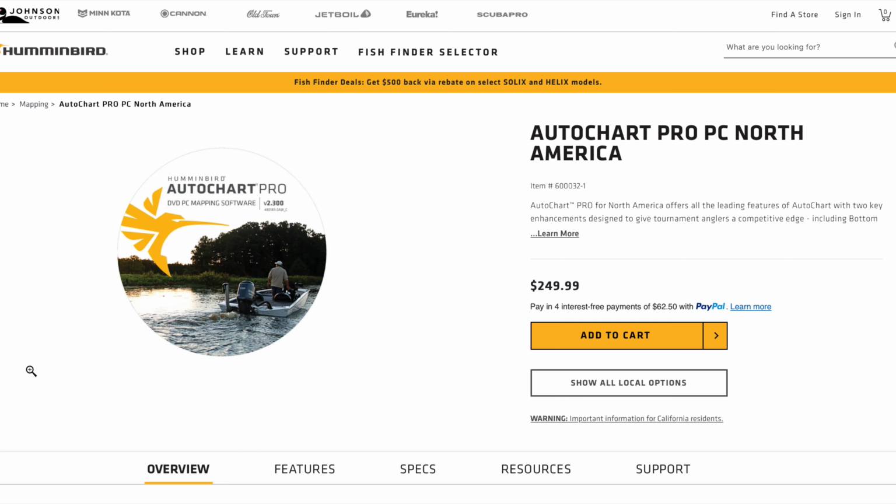You also need the Autochart Pro PC North America software. If you purchase this, you will get a CD to download the software, and you also get an SD card. They do have an online internet-only version without the CD download, but then you don't get the SD card that comes with it, so I would just recommend getting this specific one with the CD so you get the SD card and don't have to worry about it.